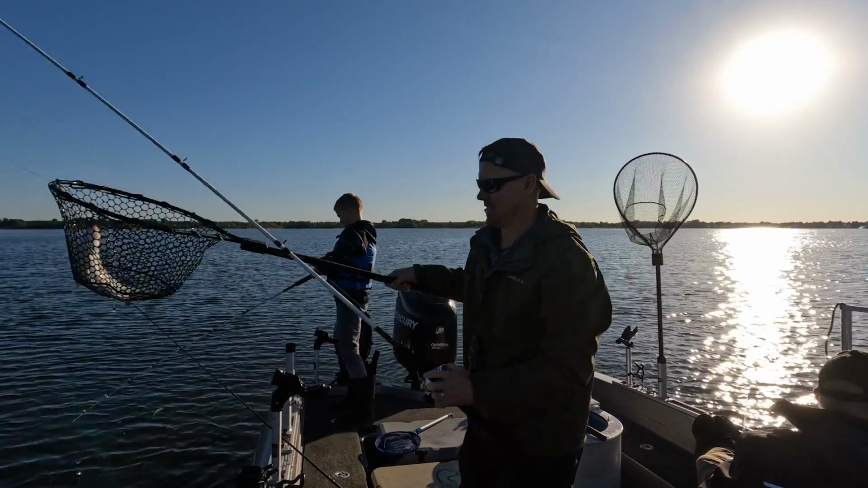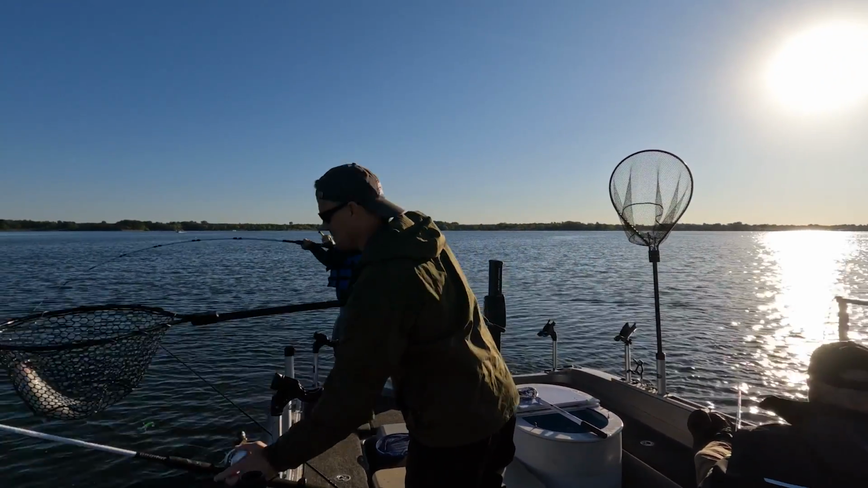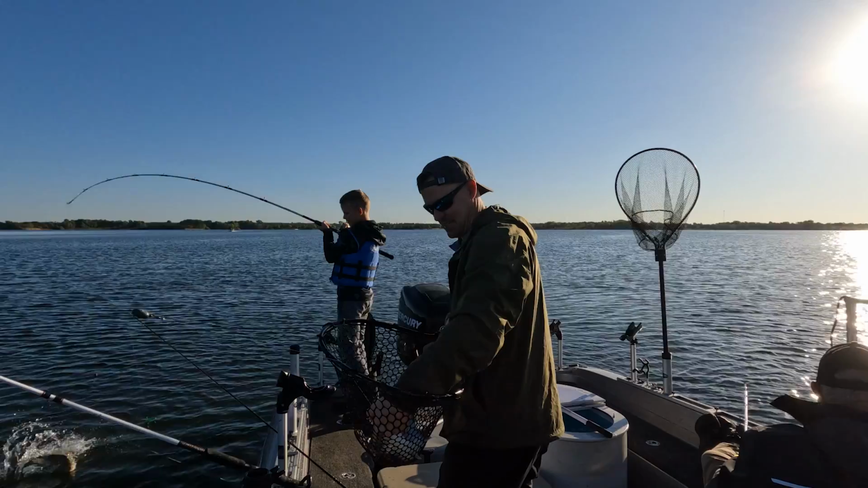Oh, man. Boy, this little guy hit this. Oh, there's one on the glass minnow right when I put it down. Glass minnow? Yeah, glass minnow. We should have caught more glass minnows. We're on them. I know. I told you. Oh, yeah.